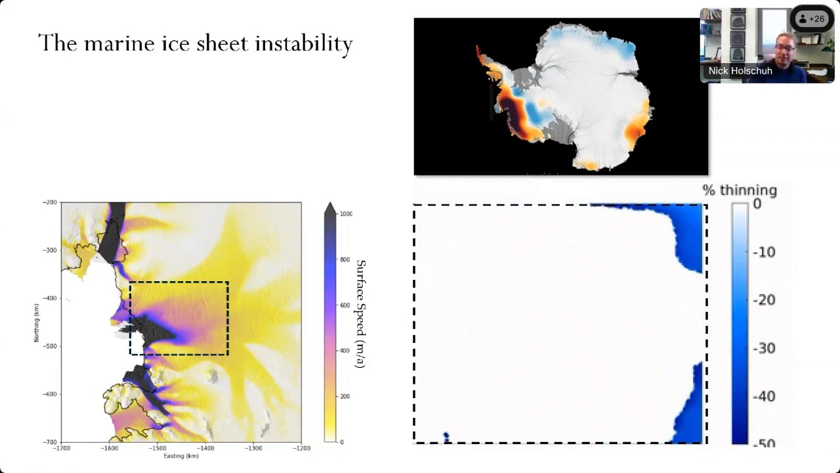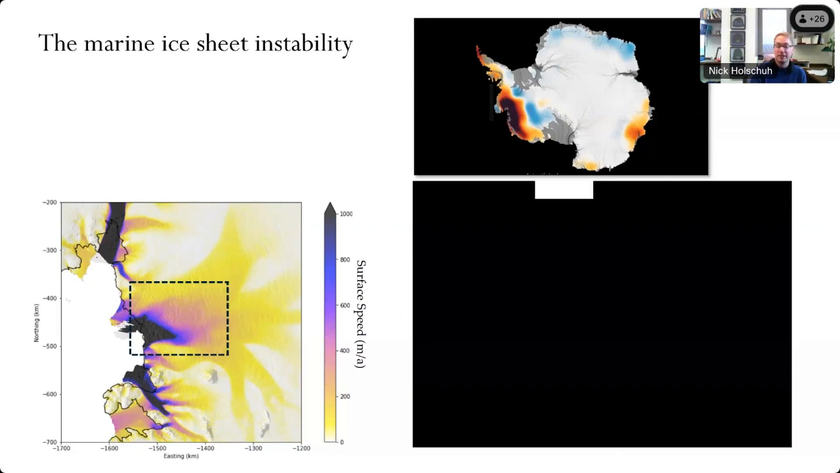That process and the rate and magnitude of ice loss for Thwaites Glacier over the next century is a major source of uncertainty in our projections of future sea level rise.